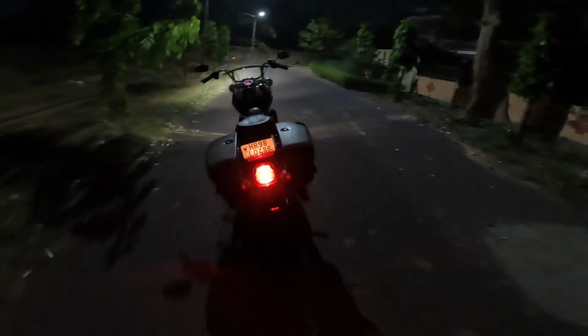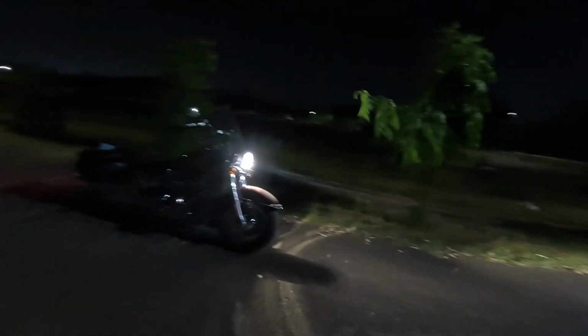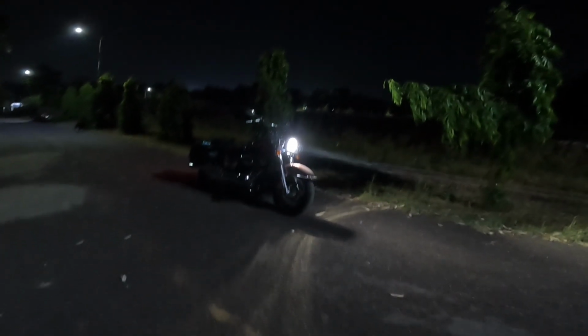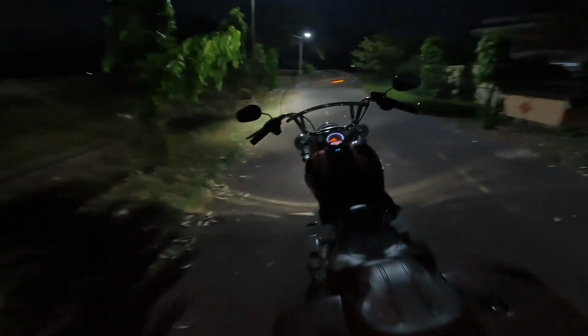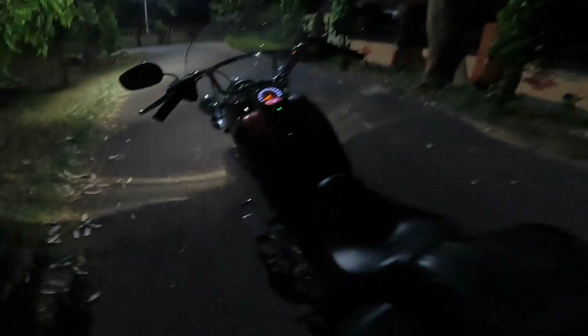So this is how the tail lamp looks. And that's the high beam on, and now the low beam.